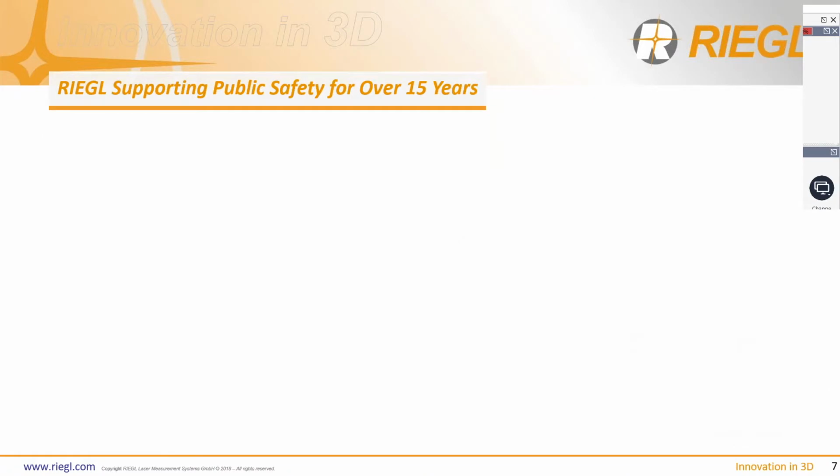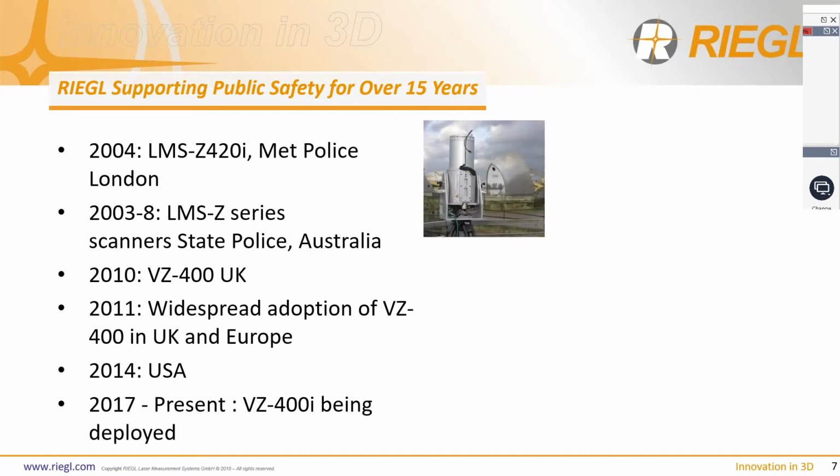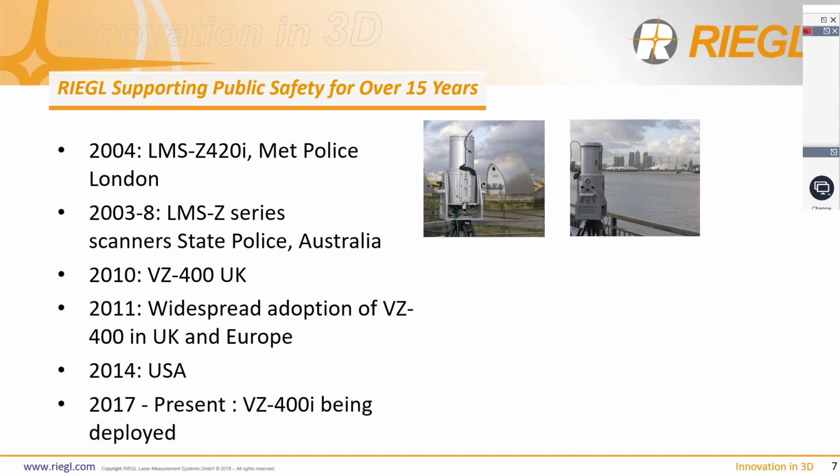Okay, so Regal have been supporting public safety and forensic investigations for over 15 years. It's quite reassuring to note. We started off with the Met Police in London and 2 states in Australia with the LMS Z series, 210, 420Is. Just for those of you who don't know, this is what they used to look like. No, they still look like that now, but we don't manufacture these anymore. Things have moved on quite a bit since then.